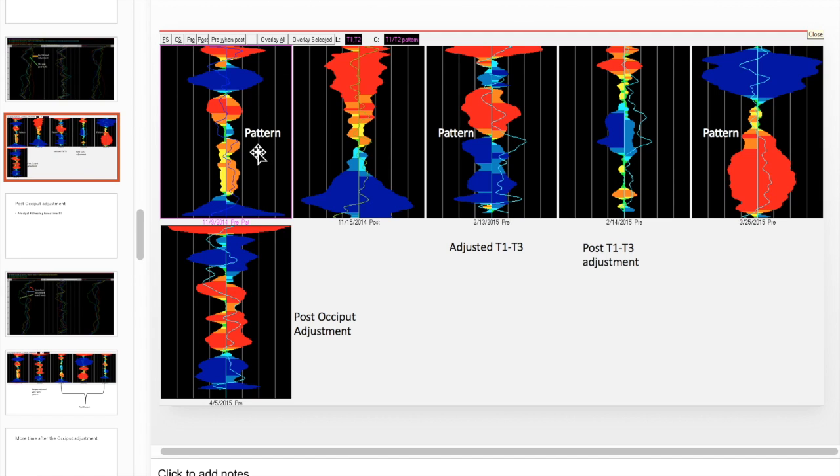I don't know if you want to call them T2 or T1 to T3. I probably on this one adjusted T1 to T3. This one I adjusted T2. So it's hard saying. I could have had a T3 pattern in there, a T1 pattern. These are the mistakes you make as a student, right? Anyways, this pattern, I broke the pattern, at least on the lines, did the occiput. That's when I was like, okay, if the pattern keeps coming back, what do you do? You check the mate, right? So that was the post occiput, so that's a little different.